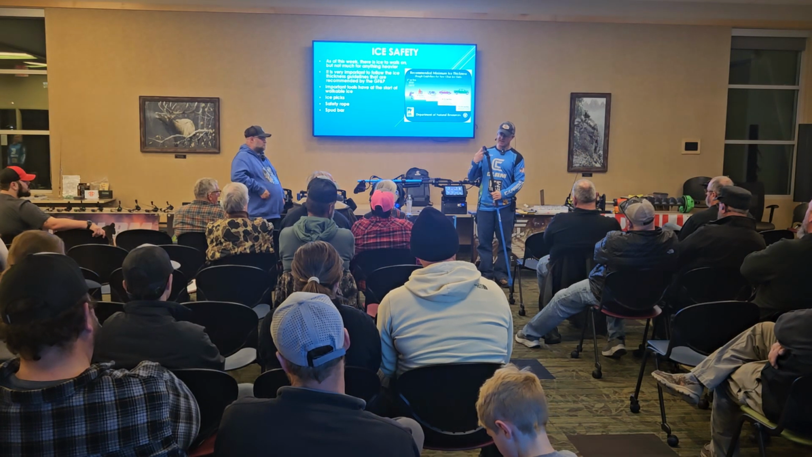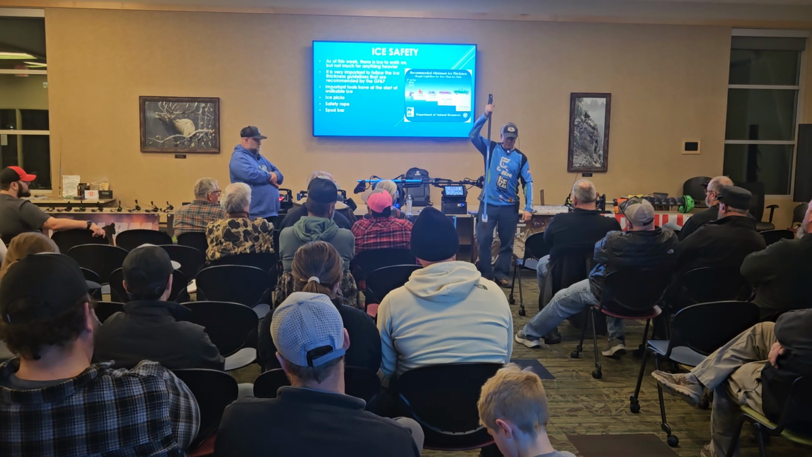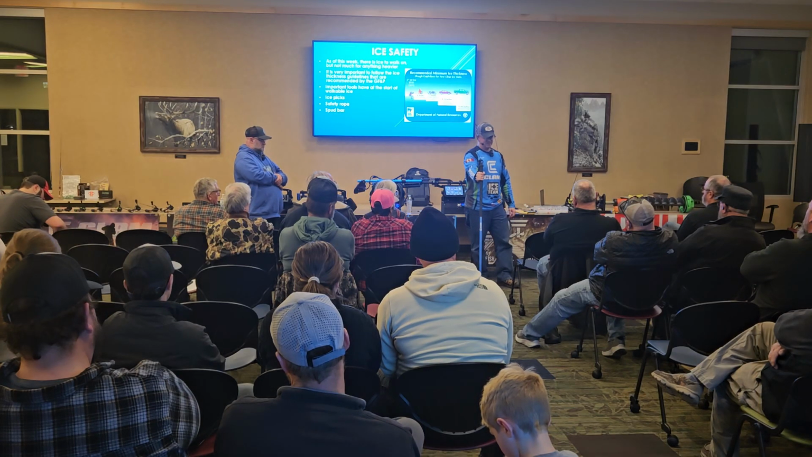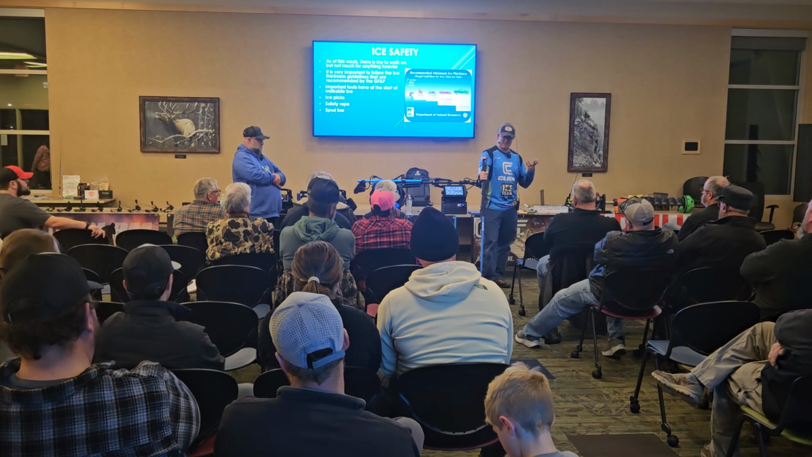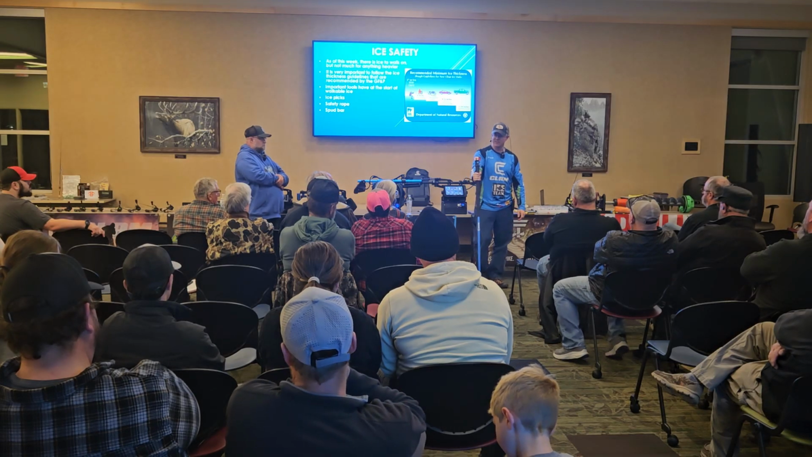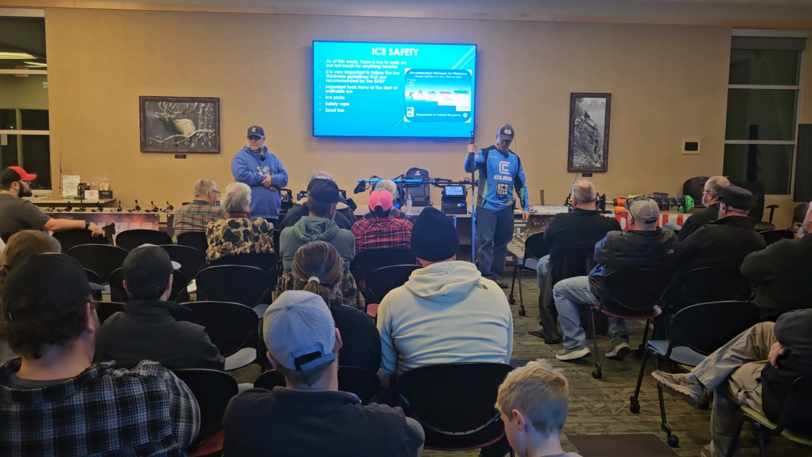When I go out and I'm testing ice, I'm typically wrapping the cord around my wrist like this, and I'm hitting the ice pretty hard to see what happens. So if I get through in like 2 hits, that's about 3 to 4 inches of ice, and any more than that, you get about 5 inches of ice. But it's important when using this as well.